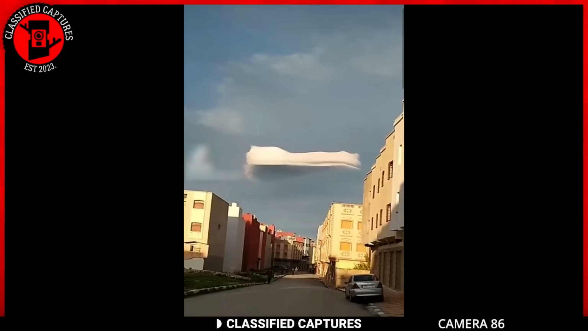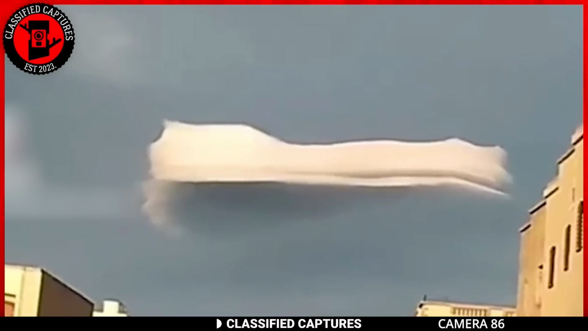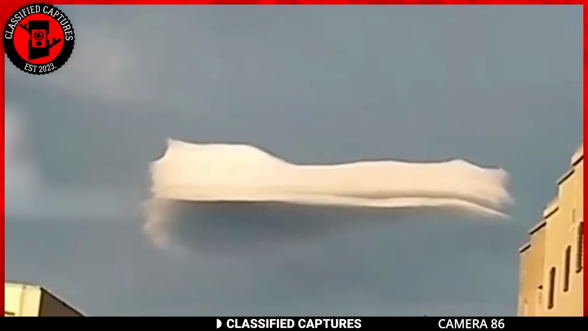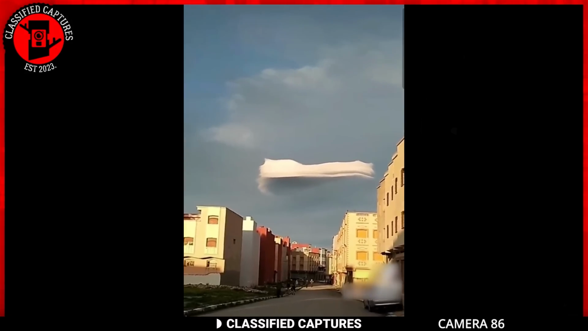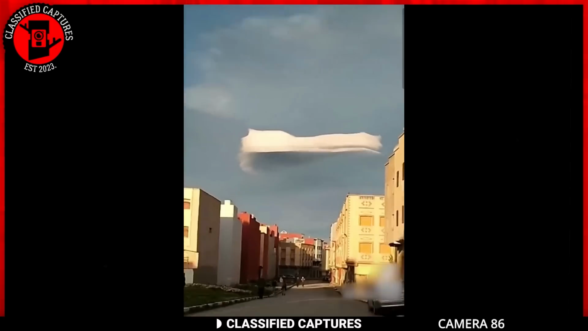Nature does have its quirky side, and those clouds in the sky are no exception. Take a gander at this peculiar patch of clouds, and it's no wonder people's imaginations start running wild with thoughts of aliens and paranormal activities. But fear not, my friends, because these are none other than lenticular clouds.